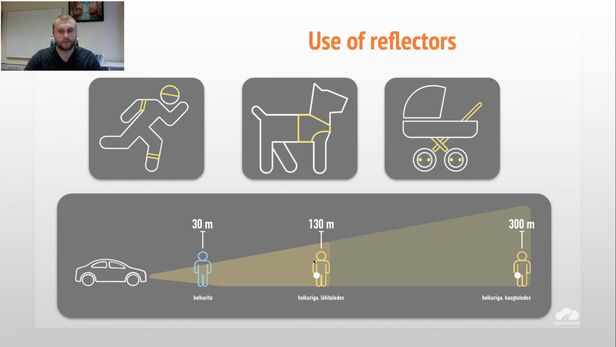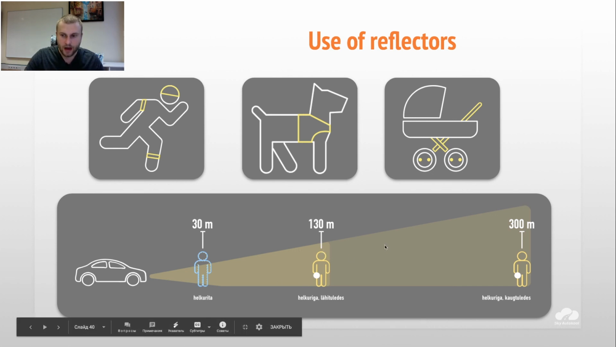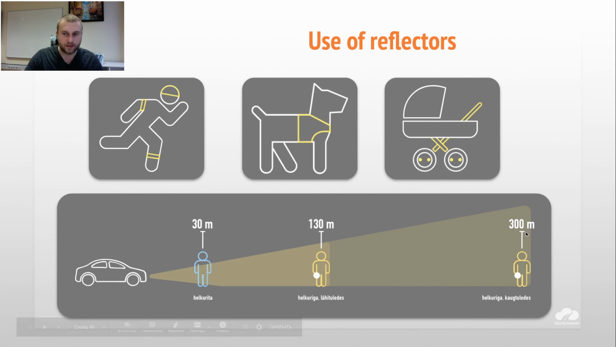If the pedestrian has a reflector, with casual headlights, even at 130 meters we can see somebody blinking. And if we use high beams, at 300 meters we can see the pedestrian. So that's why it's important. You see, here it's nothing. You're just an invisible man or woman for the oncoming car.